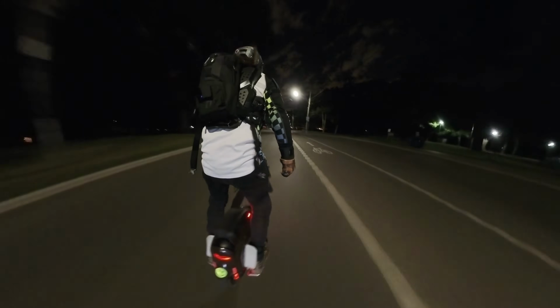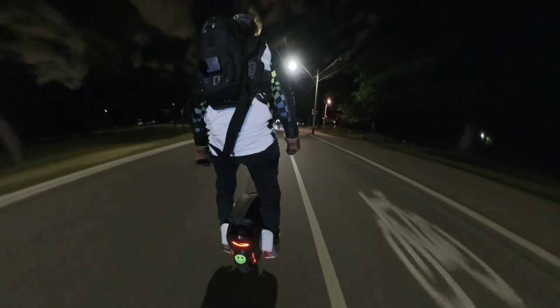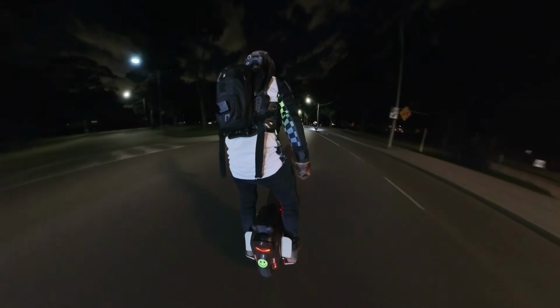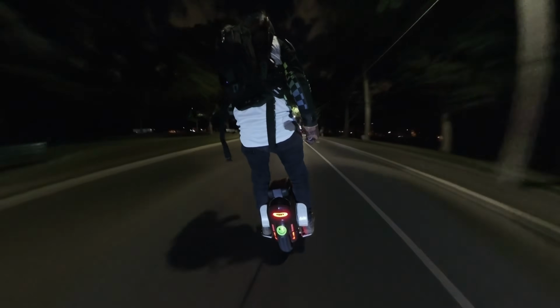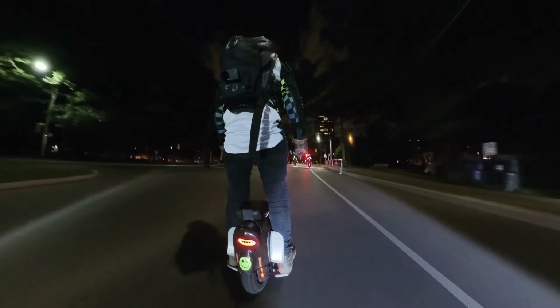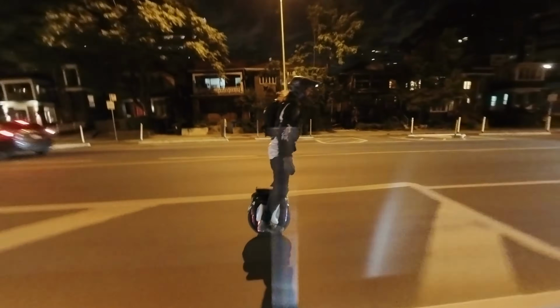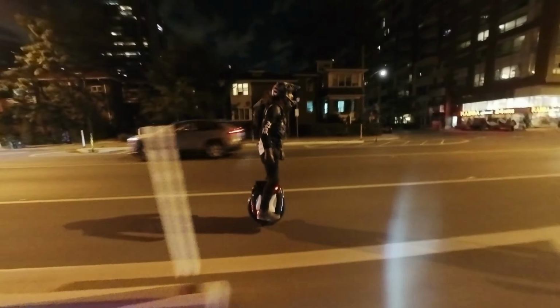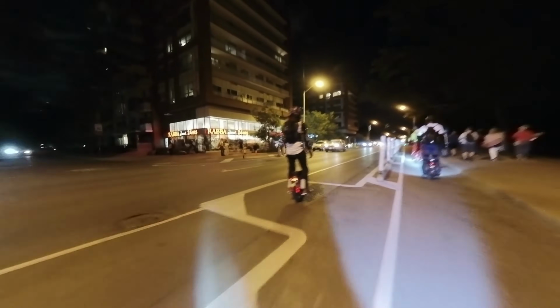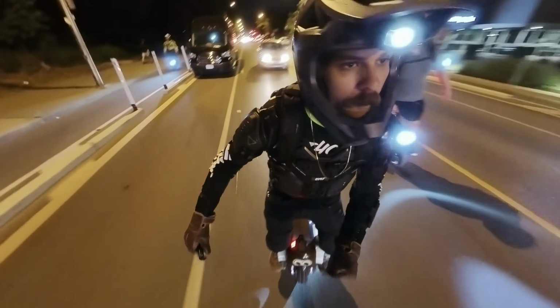So here we are, still just ripping through High Park. There are a bunch of trails through High Park as well that are fun, but we're not trail riding at night. We're planning to just rip fast all around the city, cover as much ground as we can in a night. There's me. I had to adjust my backpack or something, so I gave my camera to B-Rye to hold for a second. He's passing it off like a baton in a relay race.